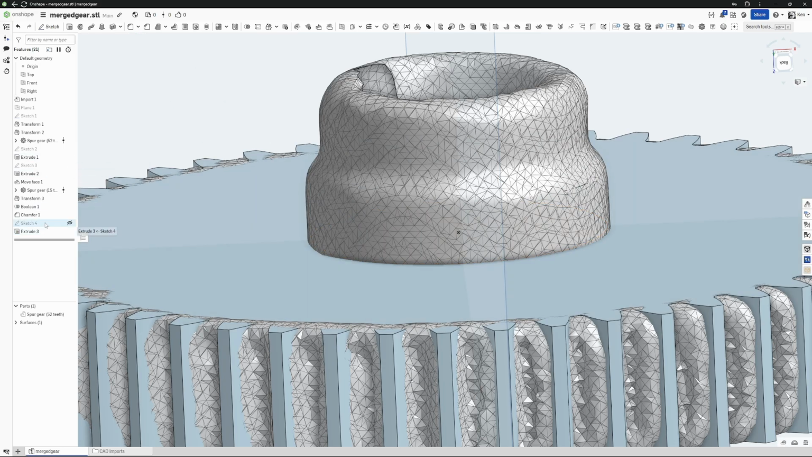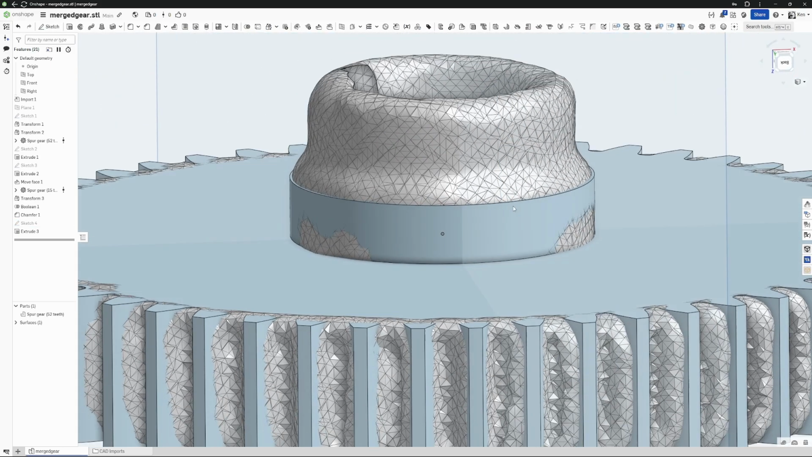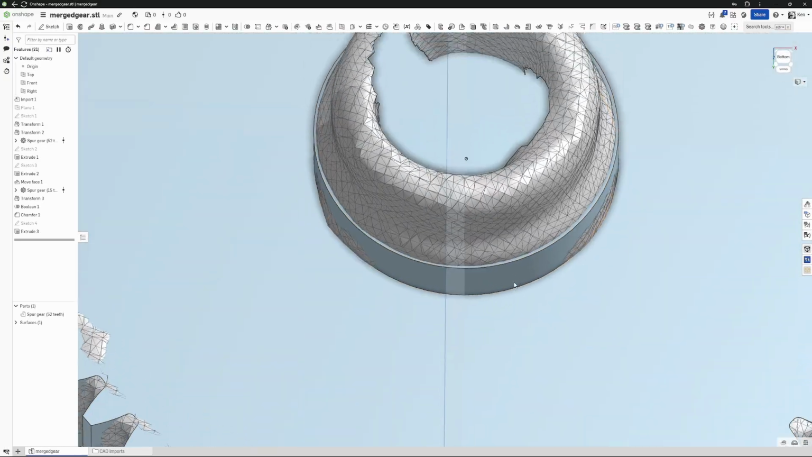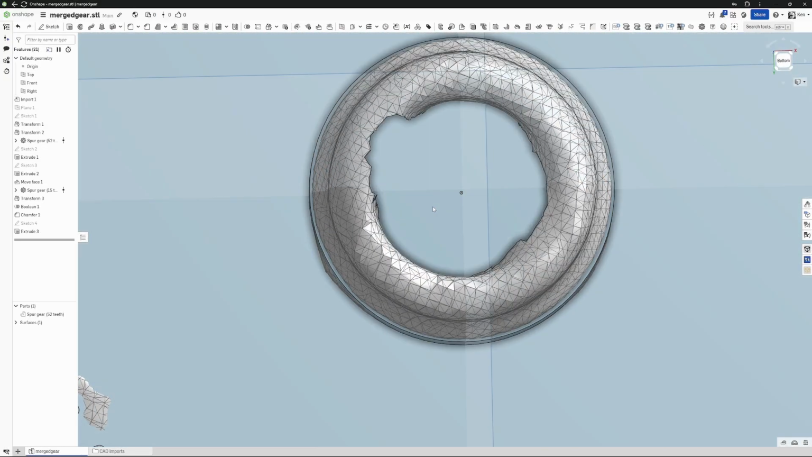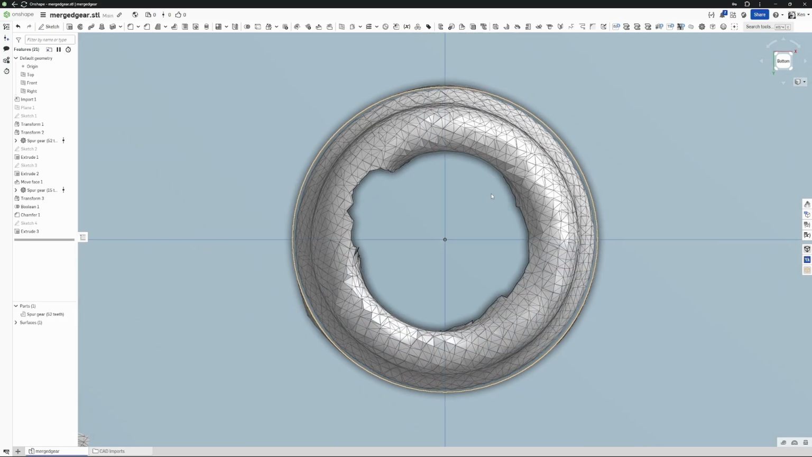Yep, and you know what? I'm indecisive. Let's go back to 10.25. Yeah, that 10 and a quarter is right. That's it. N to reorient so I don't have to zoom all the way back out.